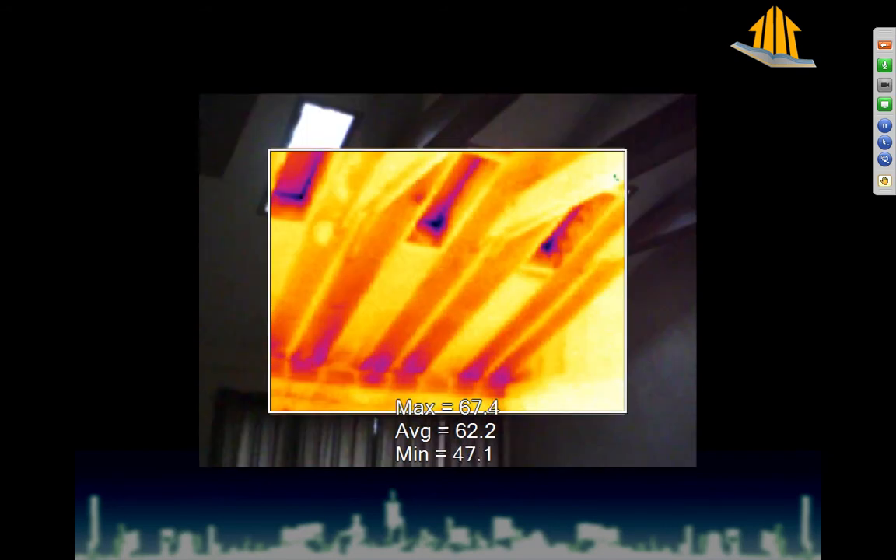As you can see, absurdly, the only insulation that is acting like it should is in the cavities where the skylights are. So that's kind of fun. All the rest of them are not at all insulated. So essentially, even if there is insulation in there, it's not doing what it wants to do.